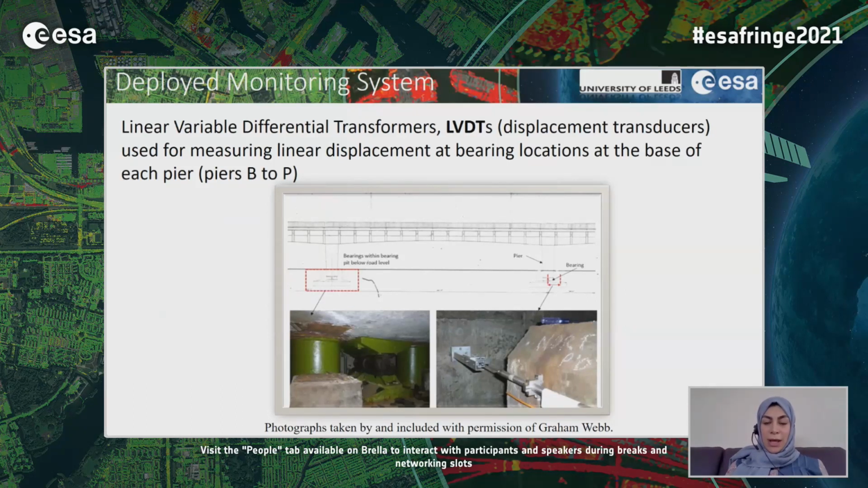So there are different independent monitoring systems that have been fitted to the bridge. One of them is LVDT, which measures displacement along the bridge at the bearing locations at each pier.